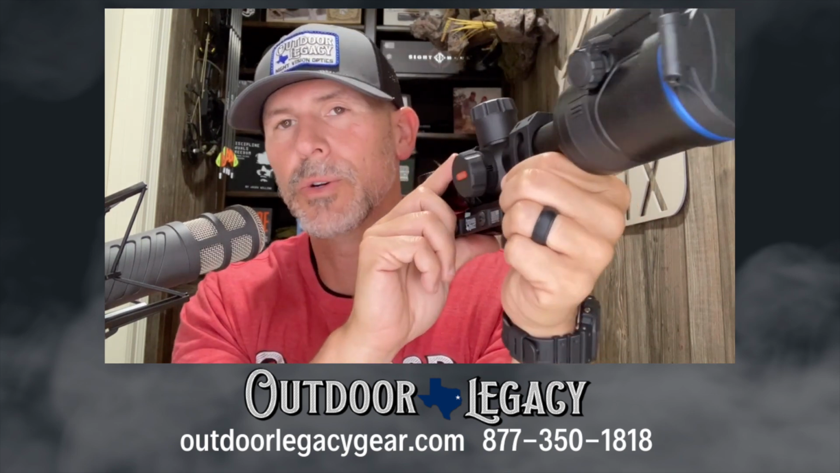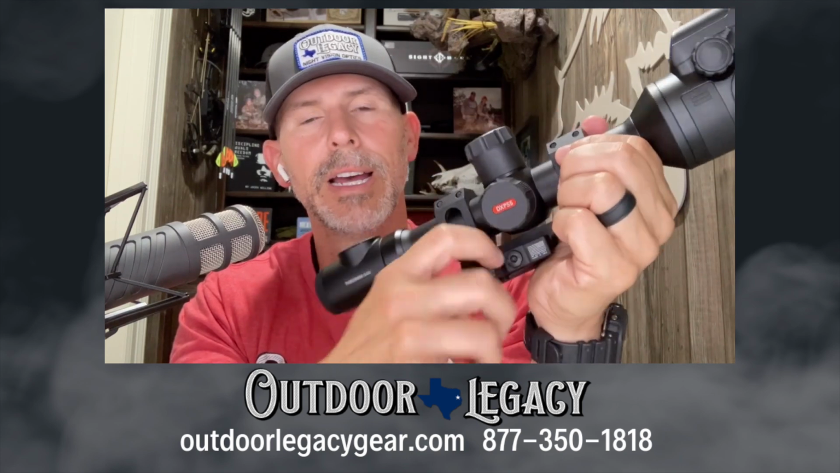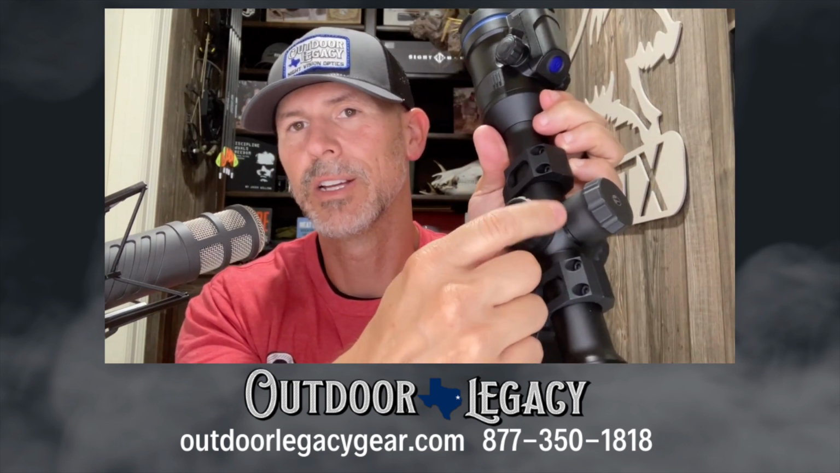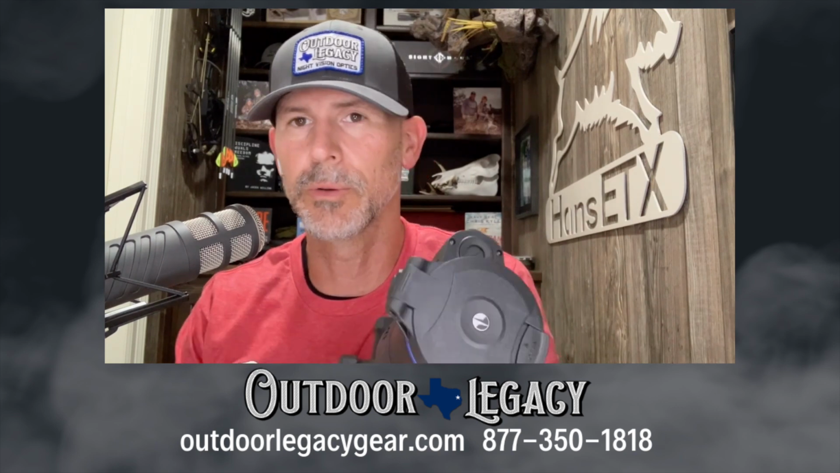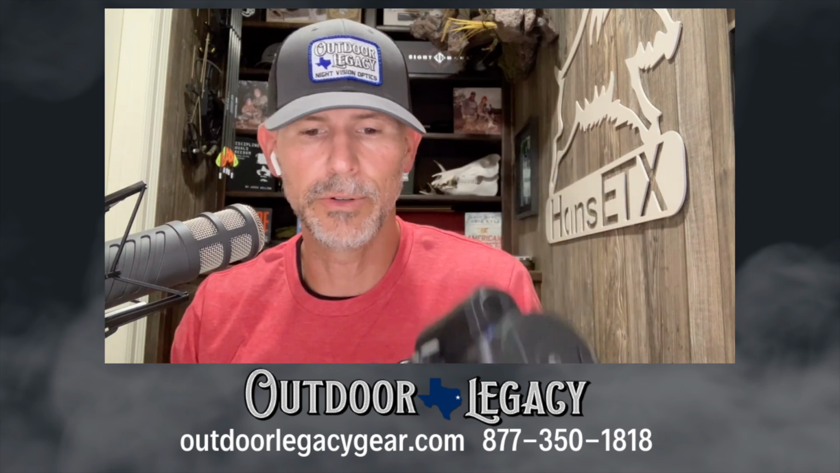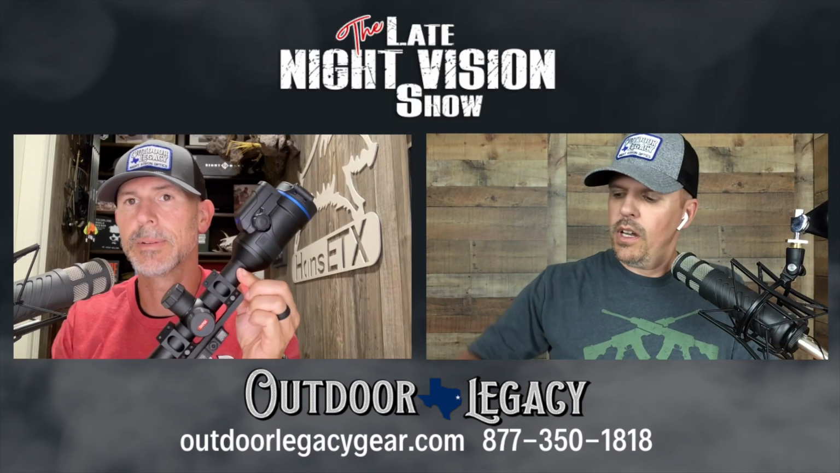The turret on top is where your extra, removable battery goes. You've got your USB-C plug under this cap right here, and your menu button and turn dial is on the side, just like all the other Thermions. The only real difference is the digital daytime camera on top and the focus adjustments on either side. Jason, I think that's it, man.